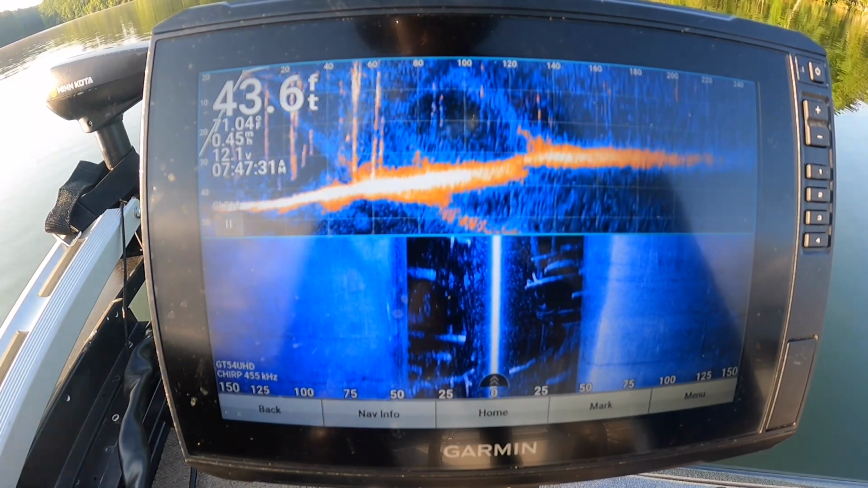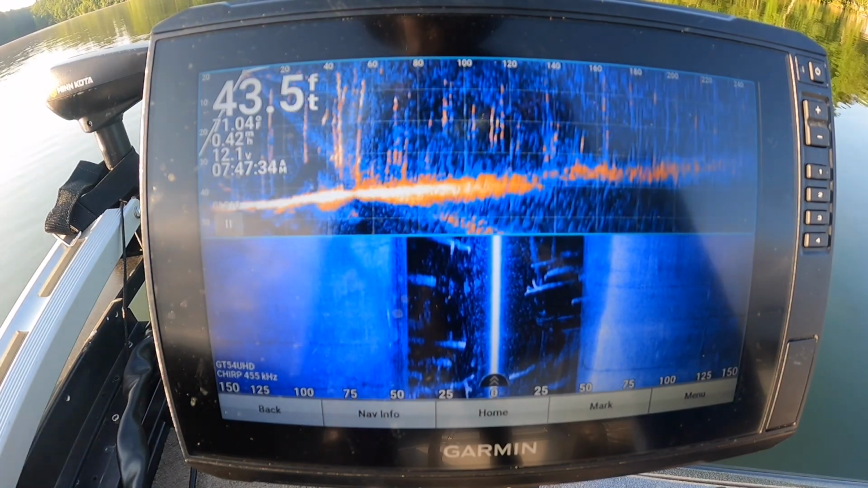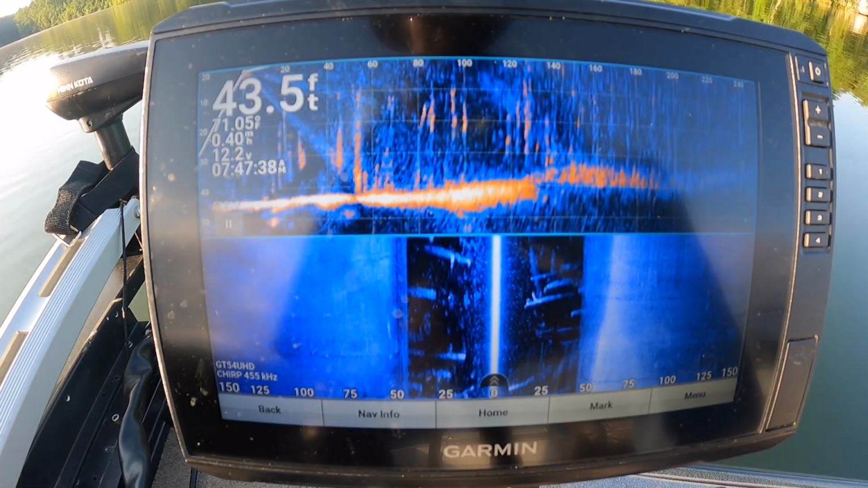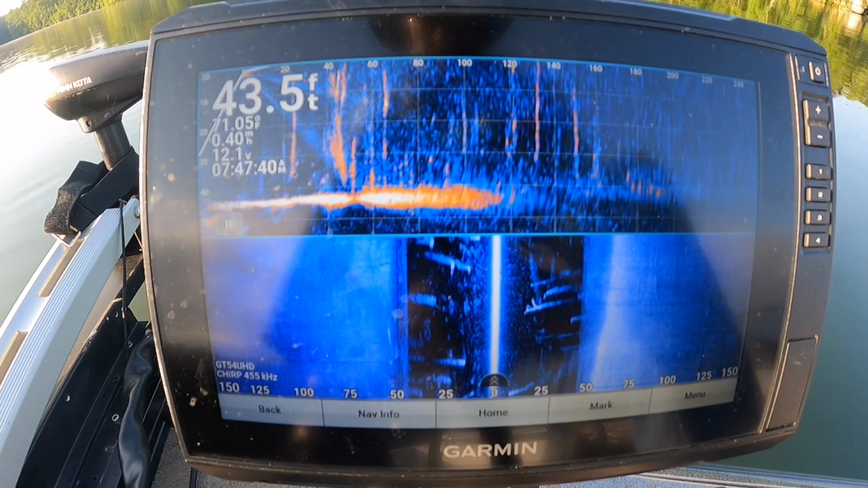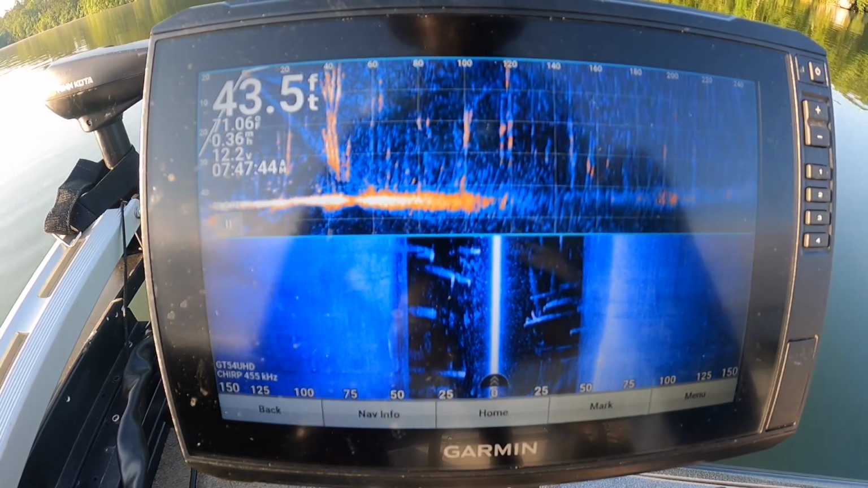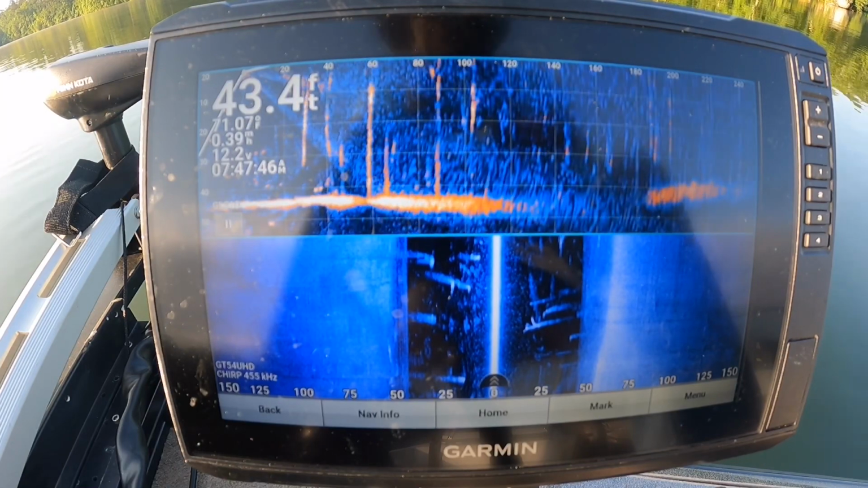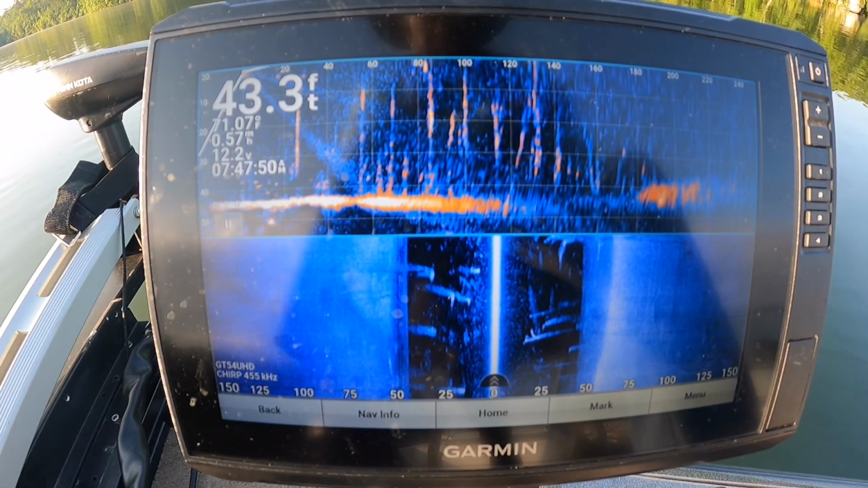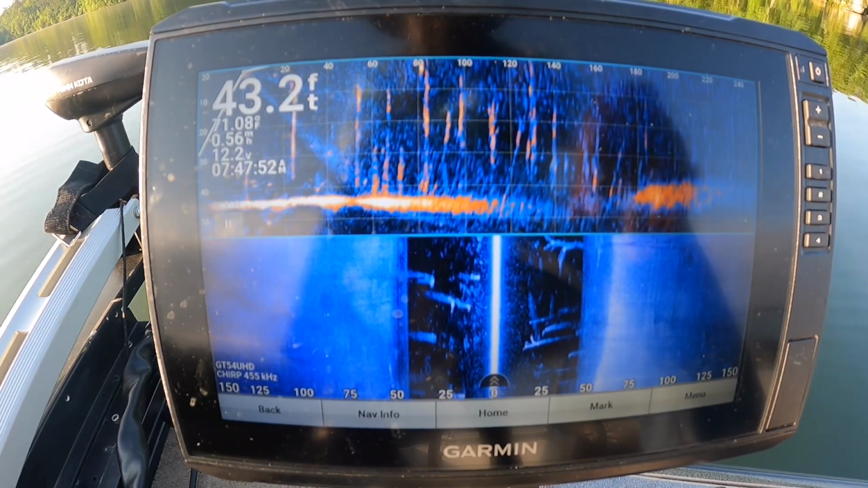Alright folks, I'm back here in some more emerged timber, and somebody asked me to do a settings video. So I said, all right, well, while I'm out here scouting this area, I may as well show you a little bit about what my settings are. Now, a couple of things about clear images.